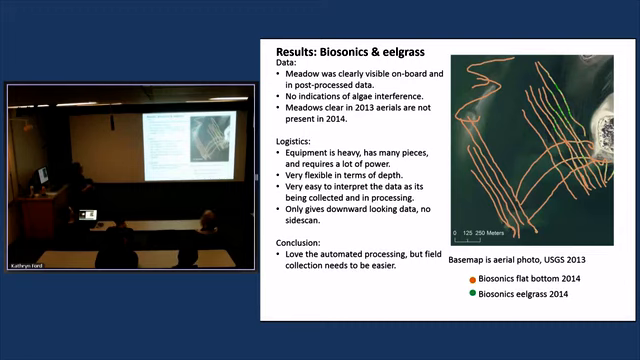We could see the meadow clearly, also a very easy to interpret signal, both on board and post-processed. We had no indications of algae interference, but we didn't really test it either. We did have algae down in this area, but we really didn't look at that carefully. The meadows that we looked at in 2013 aerials, which I don't know if this is good enough for you to see, but in this aerial from 2013, there's eelgrass here, and we didn't find any eelgrass. There's also a big meadow down here that we didn't find any eelgrass in our survey. So it was there in 2013, and it's definitely gone now.